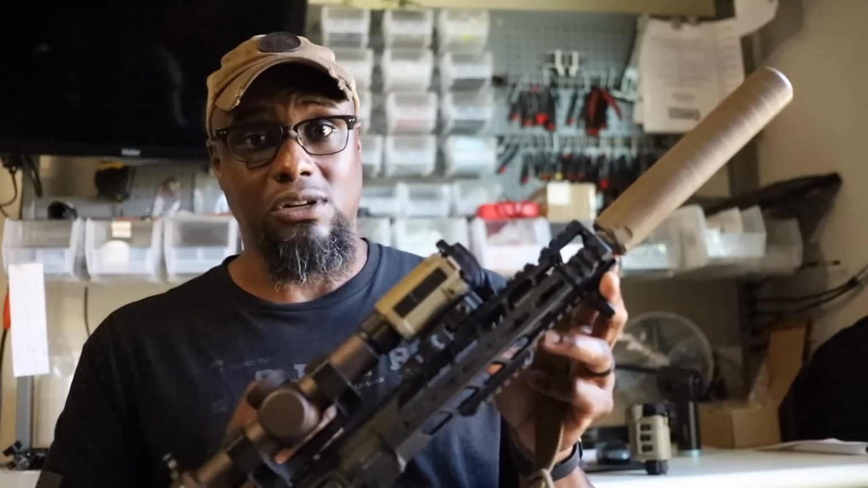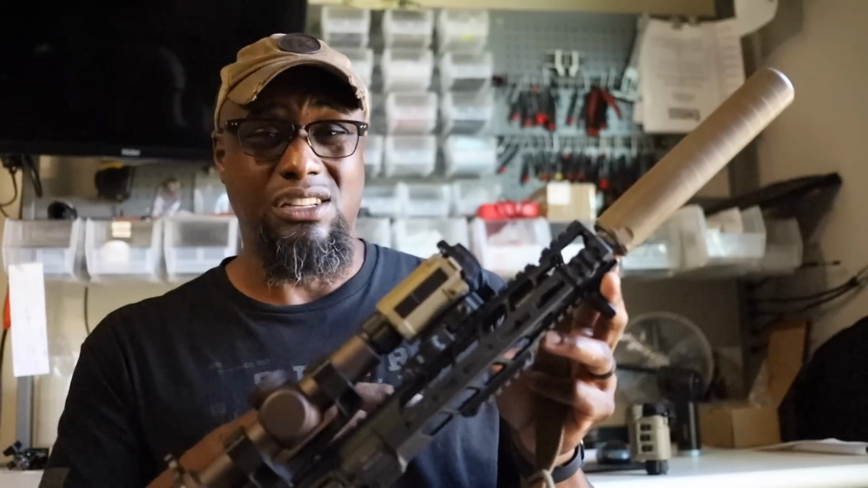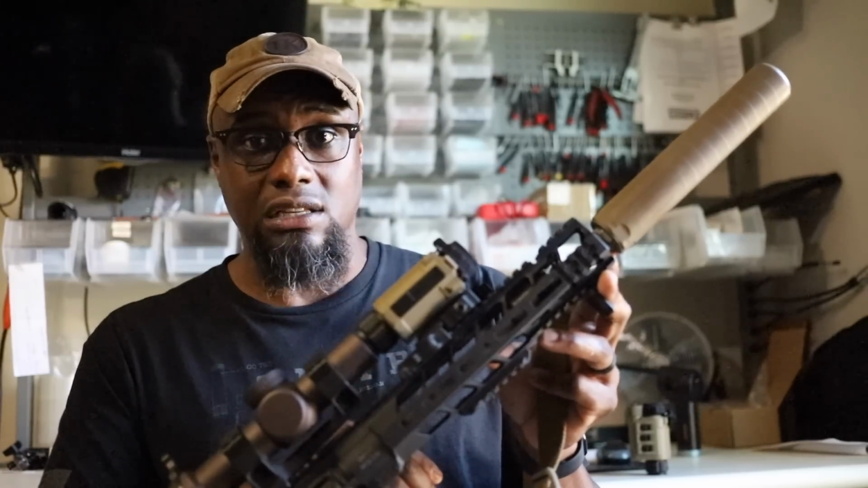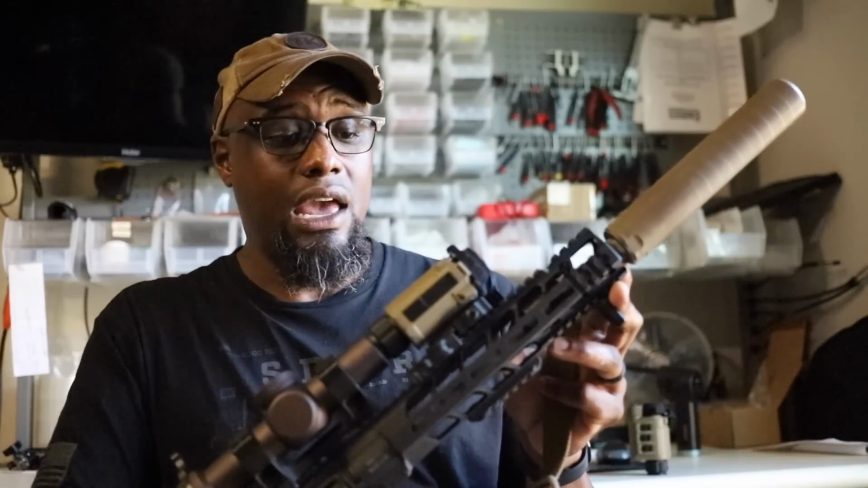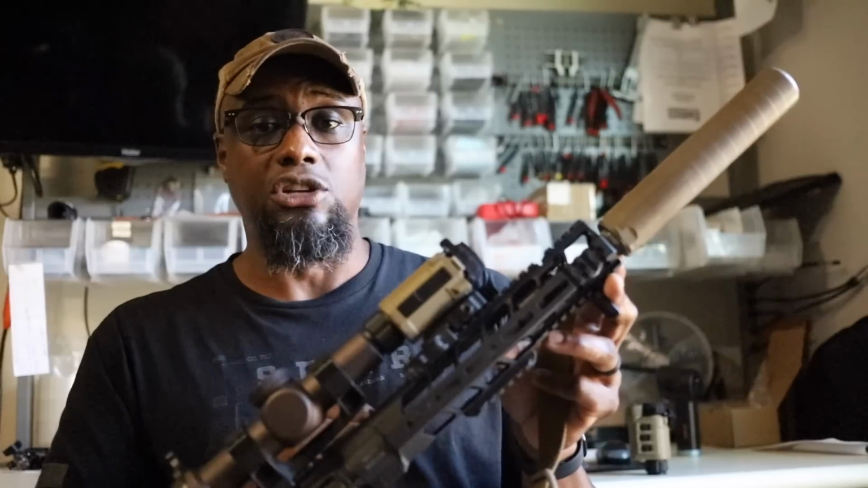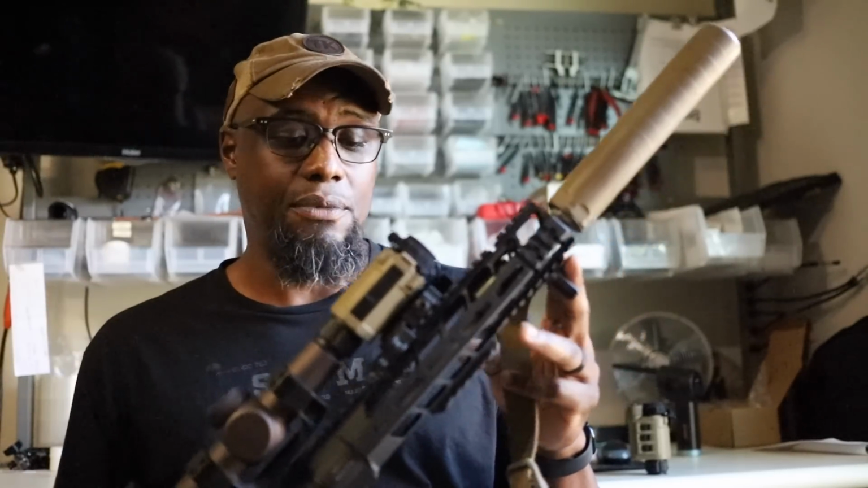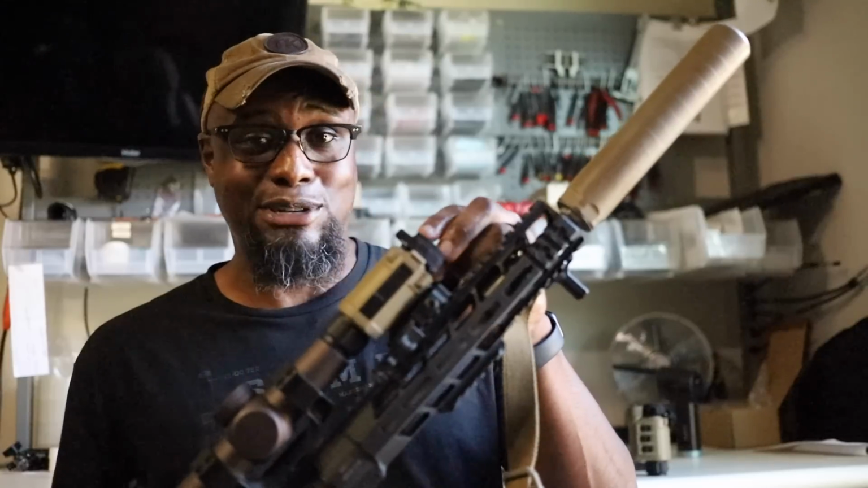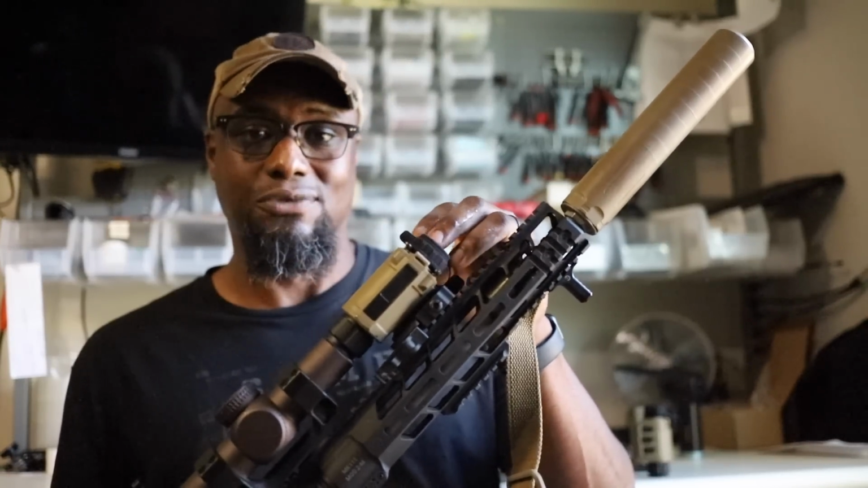I remember when I first got into the game, these things were $15,000 to $30,000. The Skeeter is still about $15,000, and there are some units that are a lot higher than that. And there's just very, very few people in the world that can justify spending that kind of money to go out shooting pigs. I just think this is a great option for that price point. And I was really shocked that it was actually selling for $6 grand.